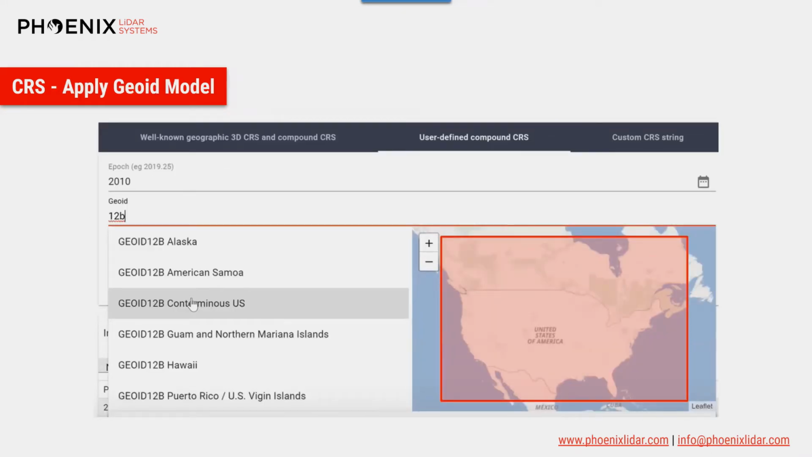LiDARMill now has built-in geoid models that can easily be applied to your data. You can now seamlessly select a geoid model, and then LiDARMill will automatically convert your project from ellipsoidal elevations to orthometric elevations.